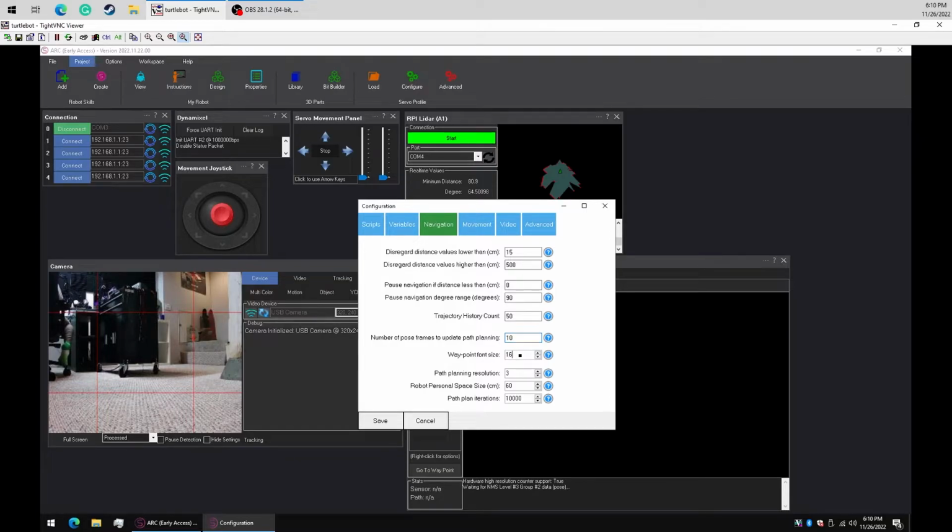Our font size is on the display, how big the font is going to be. Our path planning resolution. And again, we can read about all these different settings here. How big the robot is, so its personal space. In this case, our robot isn't very big, so we can make it something smaller, maybe like 50, like half a meter. How many path planning iterations? So when it goes to do the path plan, this is a number of attempts it'll try at getting the path planned. And again, you can read all these different values and experiment with different settings.